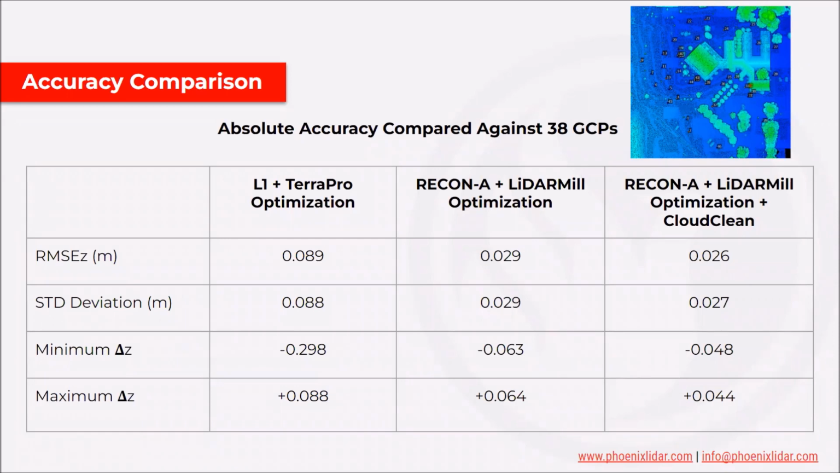One really interesting thing to notice here is the minimum and maximum delta Z. So what were the minimum and maximum offsets between a ground control point and the point cloud? If we take a look at the L1, we're seeing a minimum delta Z of 30 centimeters, which is right around a foot offset from ground control. To compare that with the RECON-A without Cloud Clean, it's about plus or minus 6 centimeters. And then with Cloud Clean, right under plus or minus 5 centimeters.